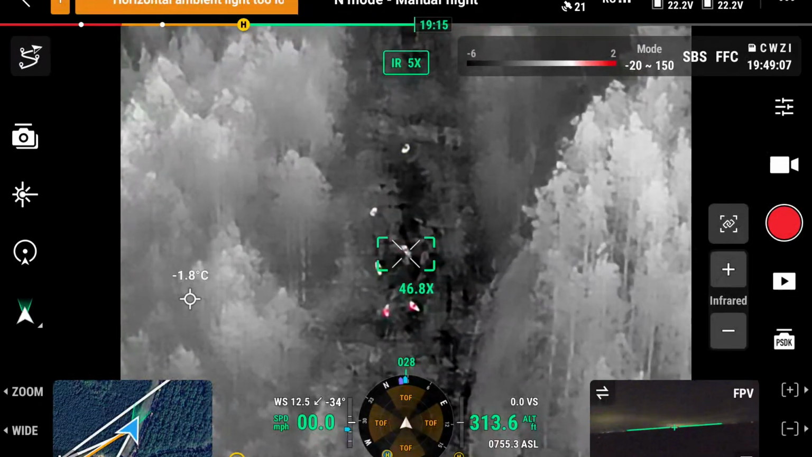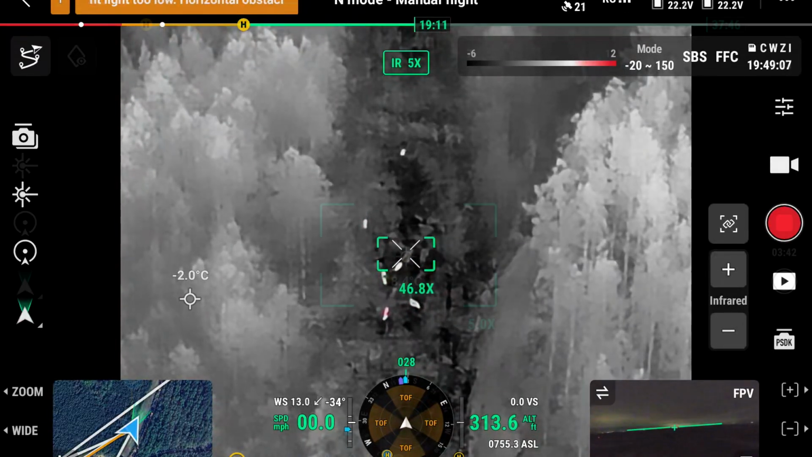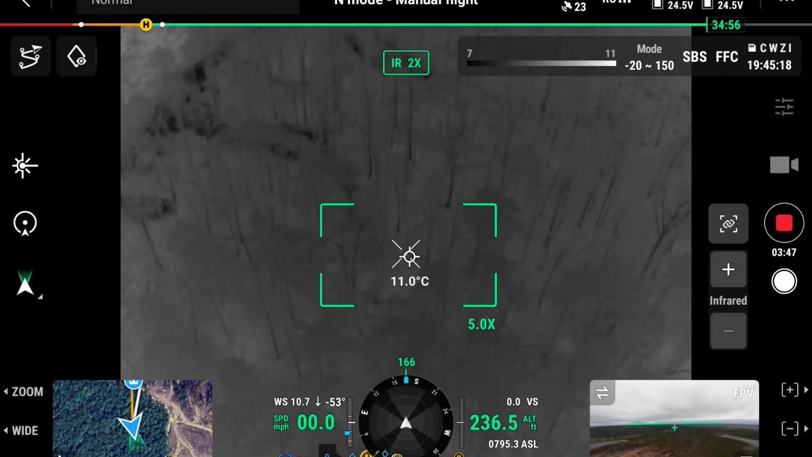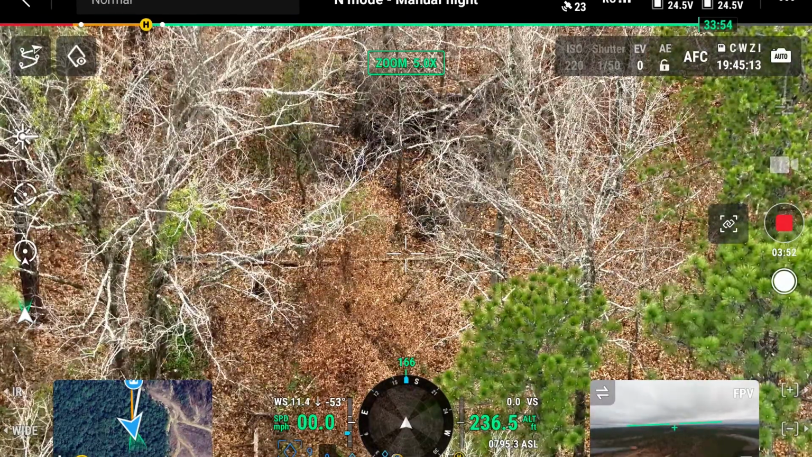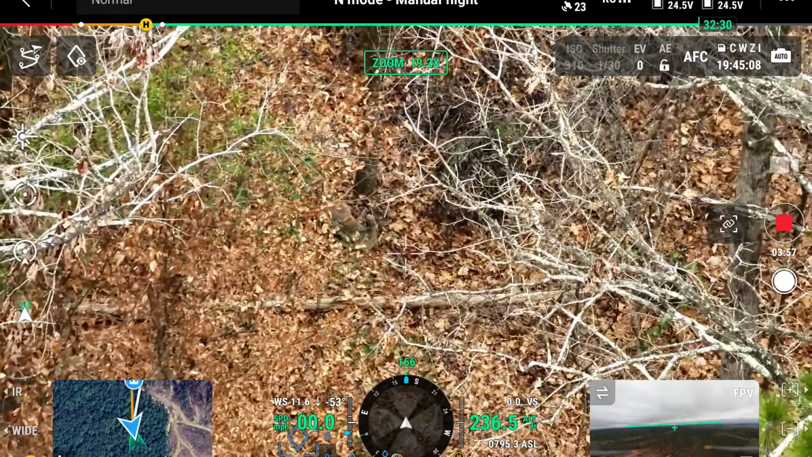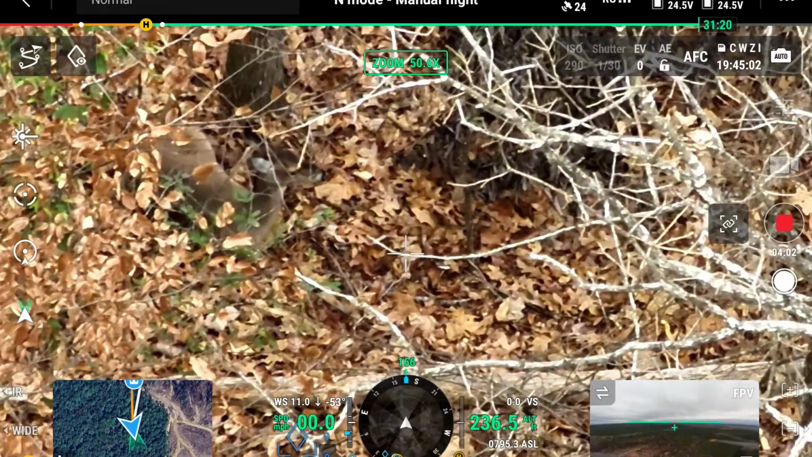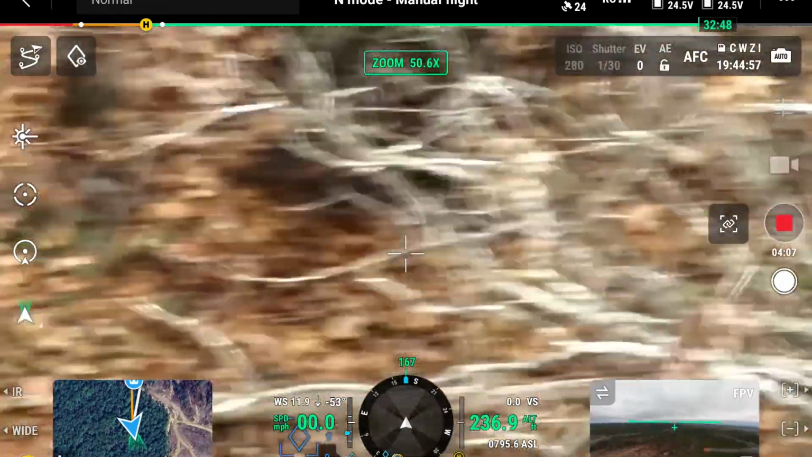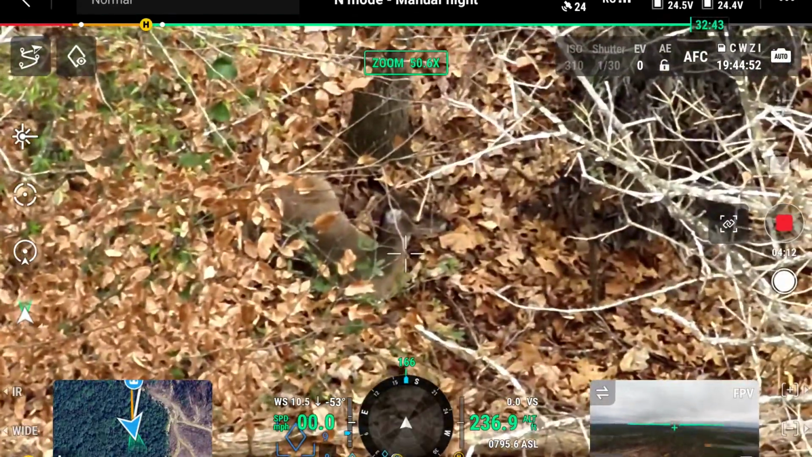I saw Roy and cornered them up. I guarantee you, them rascals. Let's see what we got right there. I don't even know if that's what we're looking at. Let's just see. That's what I was looking at a second ago. So this button. That's deer bedded. Look at that. How about that? Oh, sorry guys, I'm switching this thing around all over the place. I found a deer pretty quick.